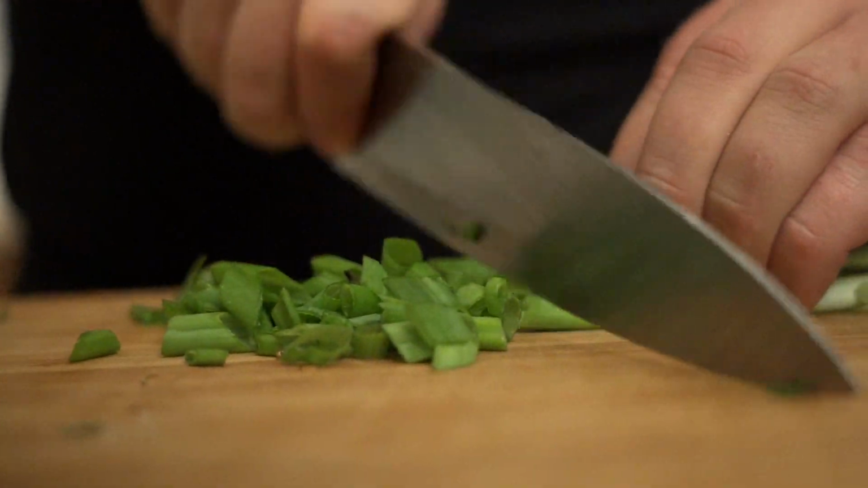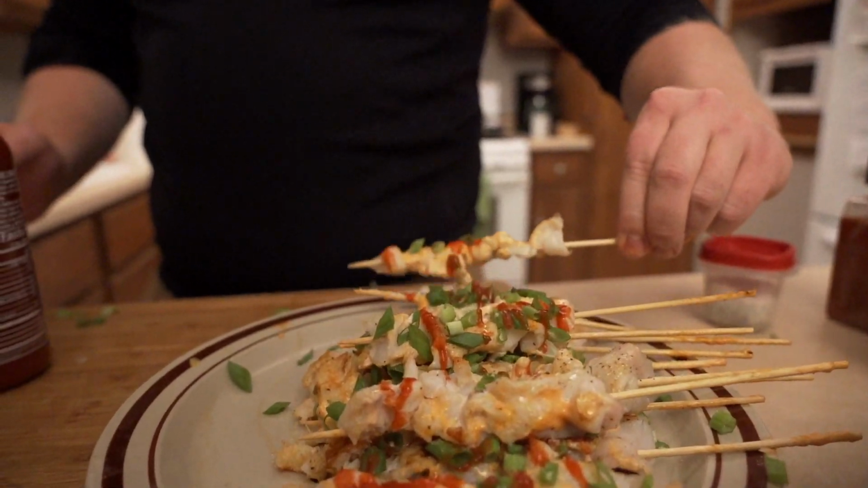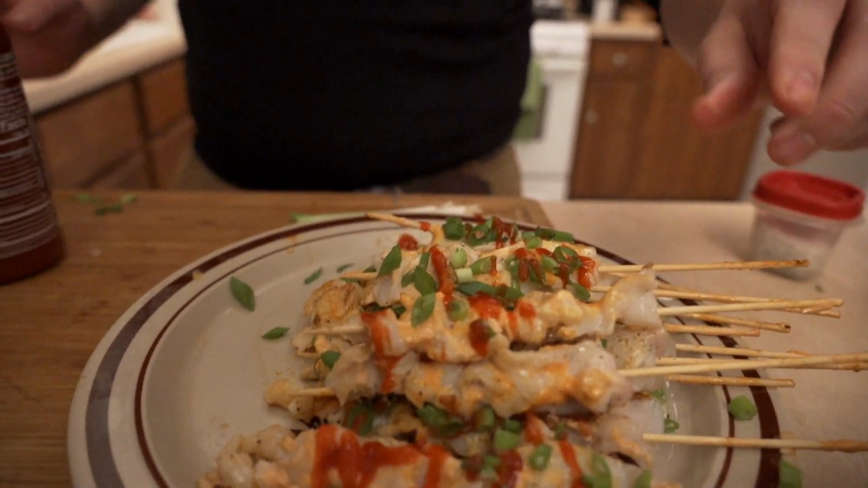All right, so I just pulled them off. The only thing we're going to do is we're going to put a little green onion on top and just kind of finish them off. It's a nice little crunch on there and makes them look awesome. So half the part of the stuff tasting good is looking good, so we're just going to finish it off with some.